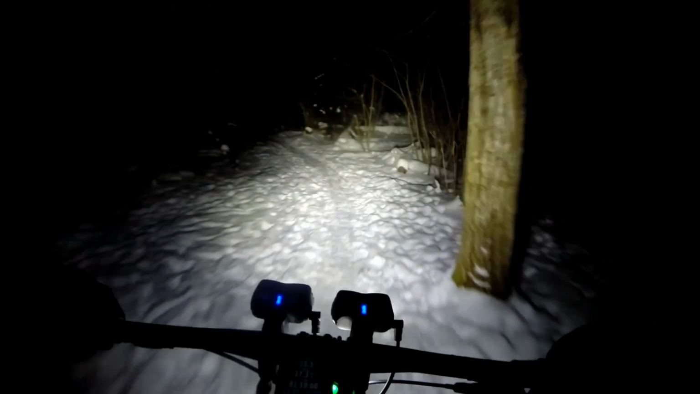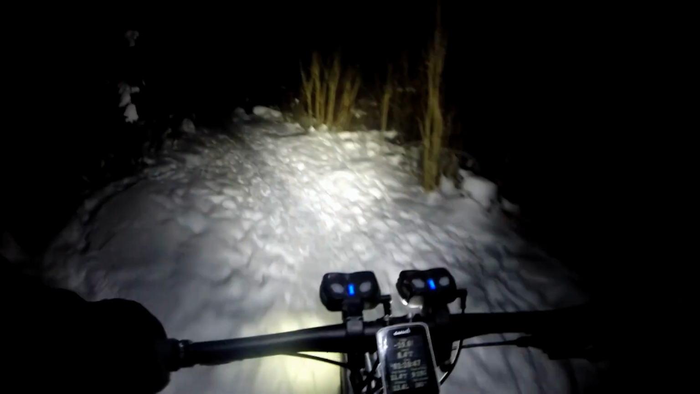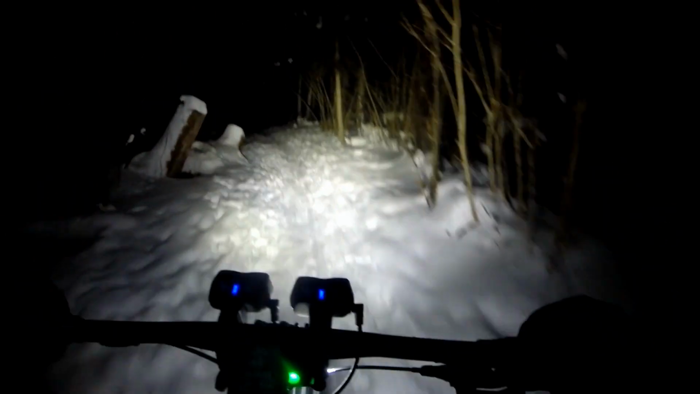This is another section where I think the Strava KOM was set in the winter time. Won't be set tonight, it's not hard packed enough. And it's really warming up now, it's minus 19.6.